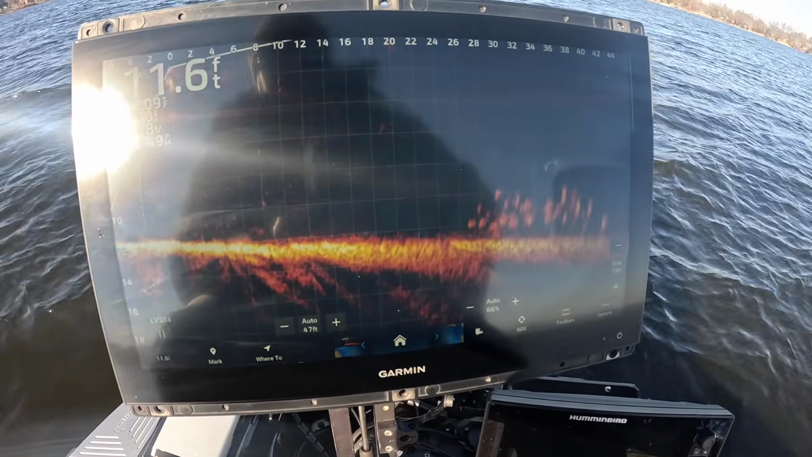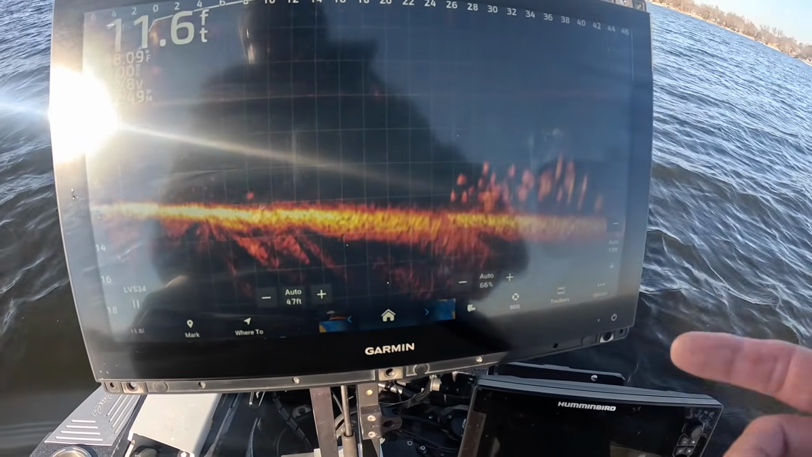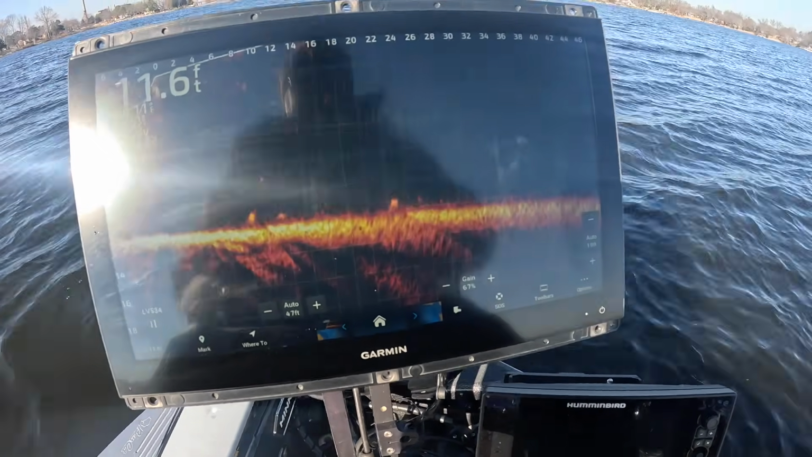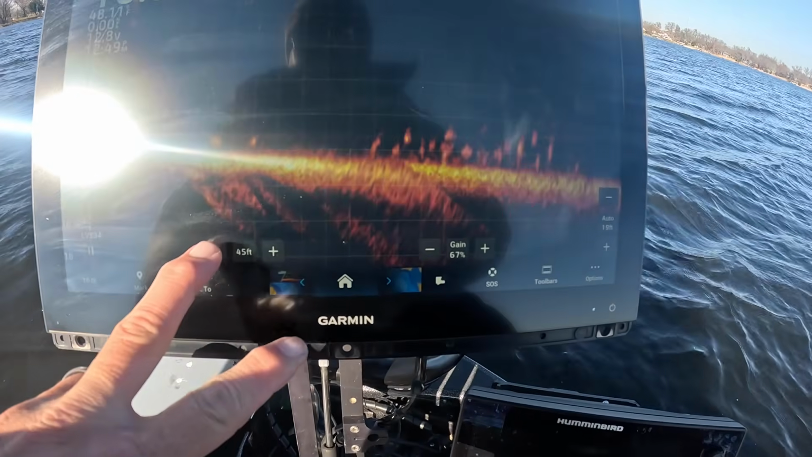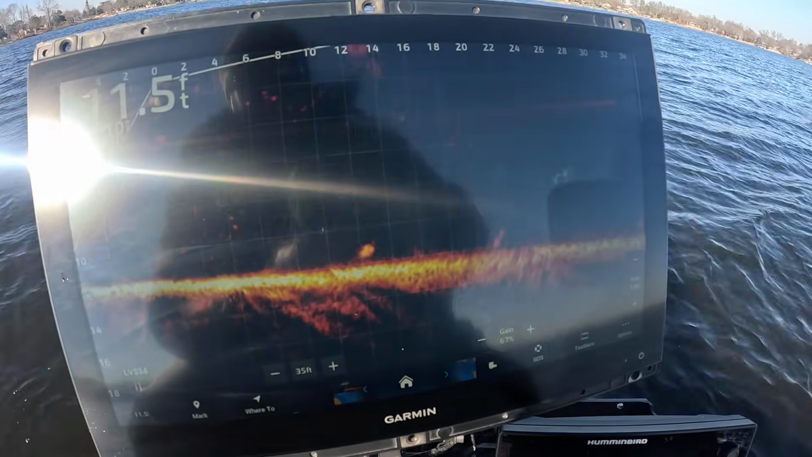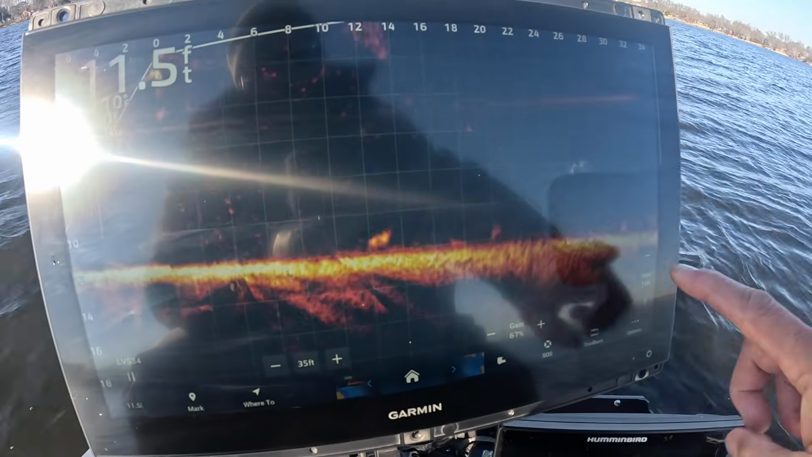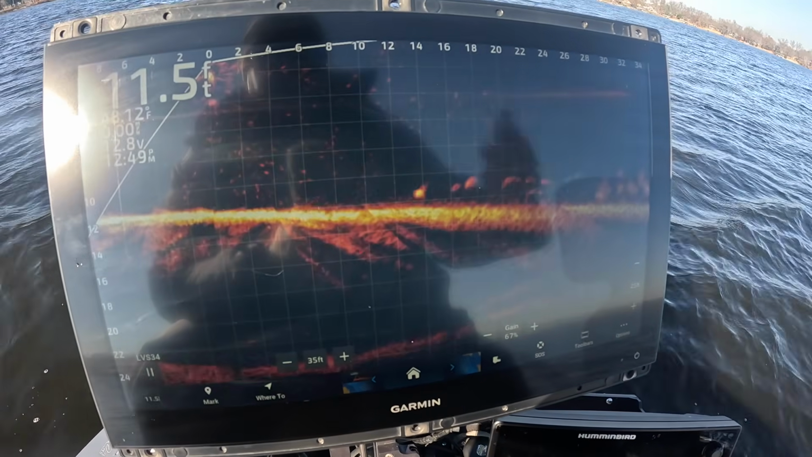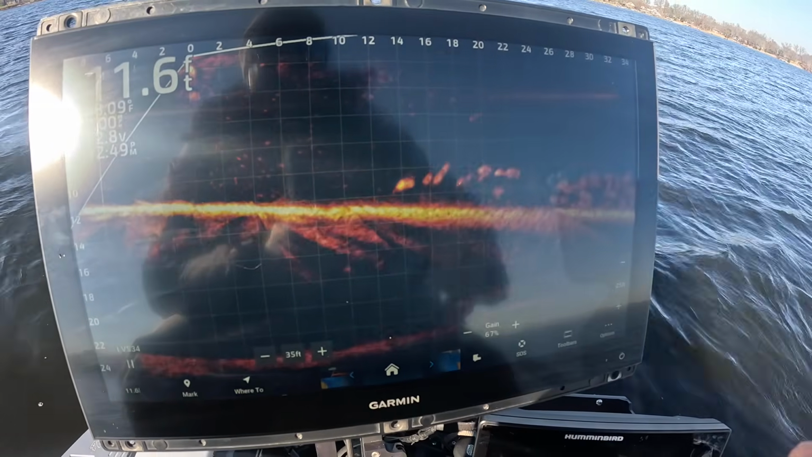Now everything is set to automatic, so we're going to go ahead and set our gain to whatever it was at. So we're going to leave it at 67. We're going to set our distance forward to 35, which is typically what I fish with. And then our depth, always on my home lake, is 25. Now I might be at Grenada and I might go to 15 or whatever it is, but that's the starting point.